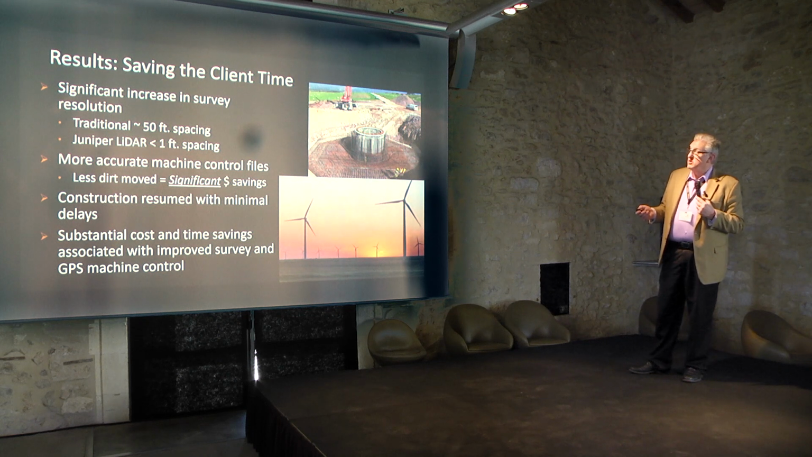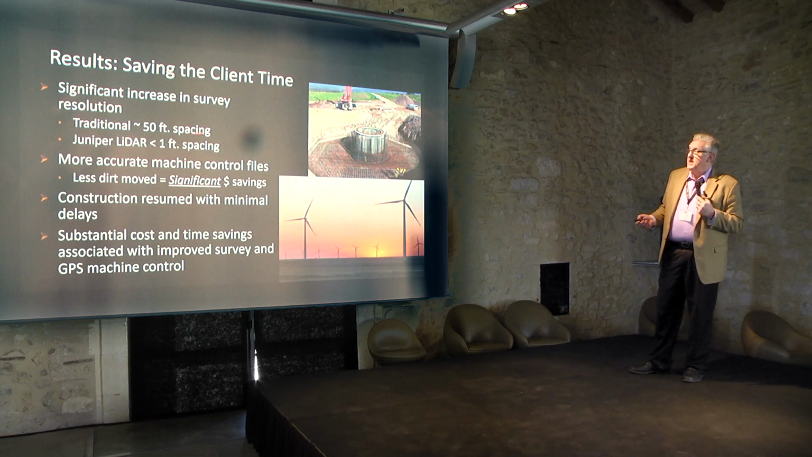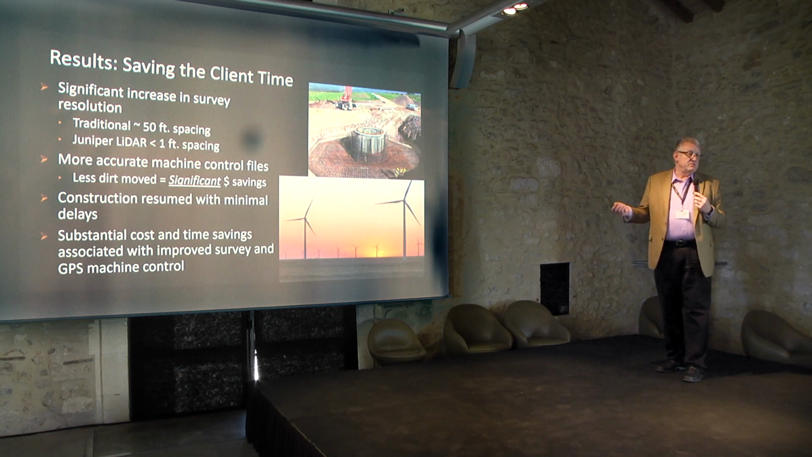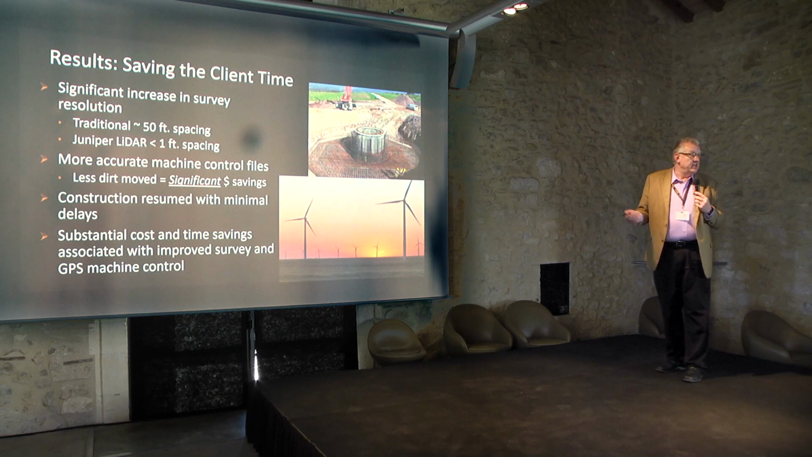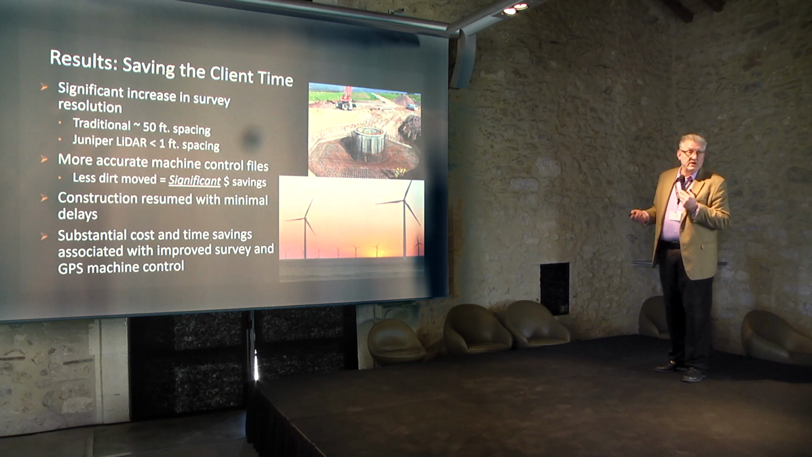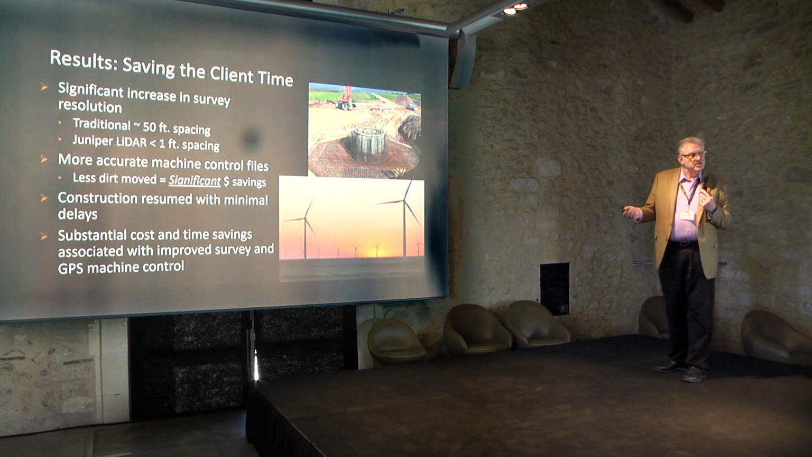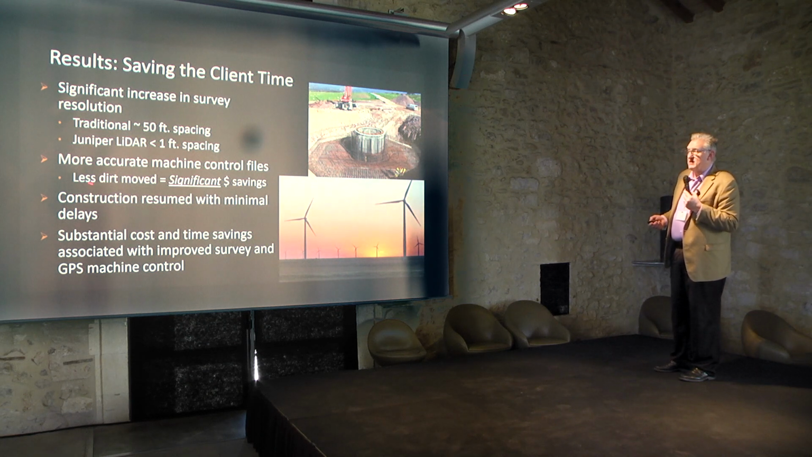So not only did the results include saving the client time. So again, the survey resolution. What's nice is that now they have data, because sometimes we were collecting data between sites. So we still have that data in the archive that we can then use for them if they want to put additional pads and roads in. Again, the traditional survey is 50-foot spacing. The LiDAR is less than 1 foot. We're getting multiple points, like I was talking about, 40 points per square meter. That's our typical deliverable, 40 points per square meter. The more accurate machine control files, less dirt moved, significant savings for them.